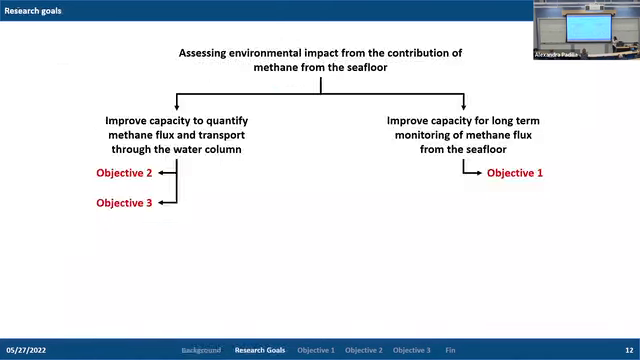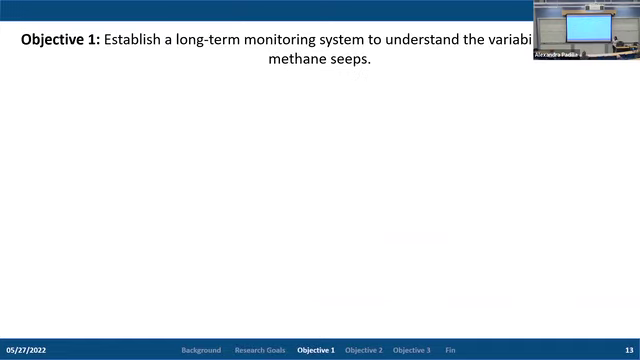And so hopefully together, the goals of these individual objectives will help us understand the limitations of the methodologies that I've mentioned above, and give us a better sense of how these variations in bubble shape, bubble size, and physical properties affect the fate and transport of methane through the water column. So now we're going to go into the individual objectives.